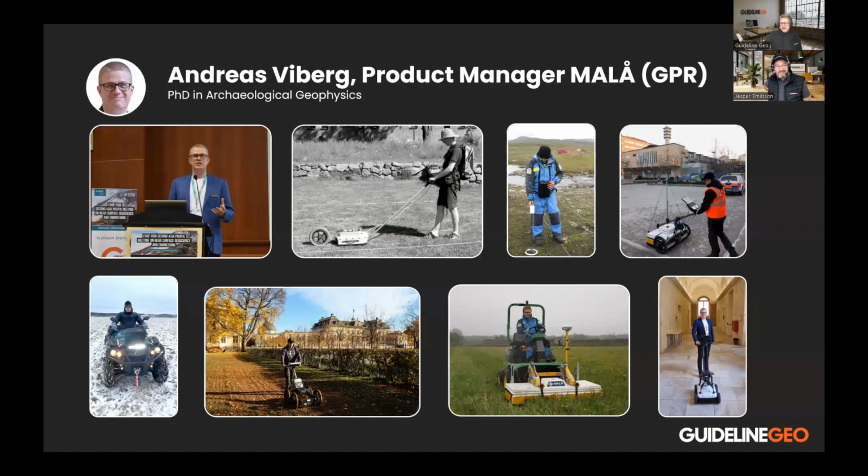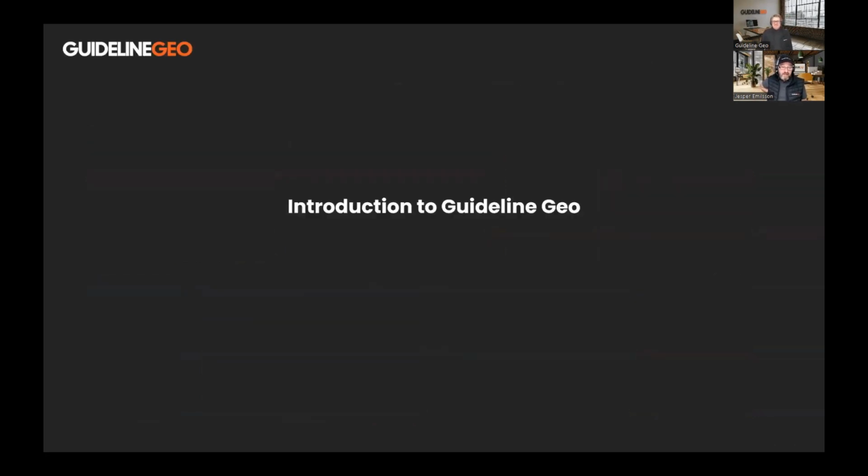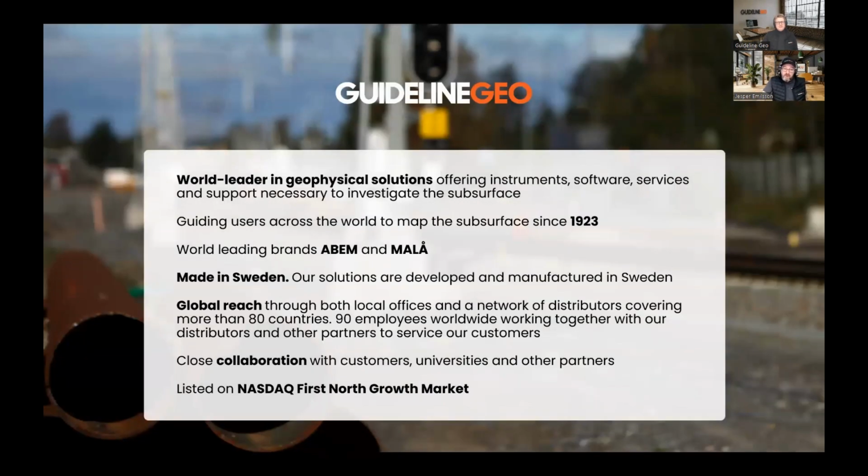So I'll hand over to you, Jesper. I think you will start with a short introduction to Guideline Geo to begin with. Yeah, I will start there with Guideline Geo. Which is a company that hasn't been around as long as the two brands we are holding, but we are a world leader in developing geophysical solutions.